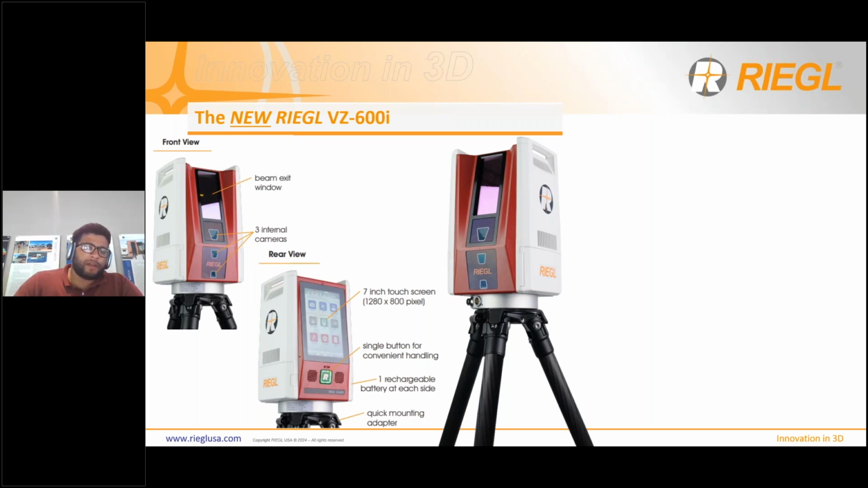And then below that, we've got a quick release mounting adapter that quickly snaps on and off the tripod, and also has a separate second purpose as a stand for the 600i, and I'll show you more about that in a later slide. So a couple of notes about the scanner.